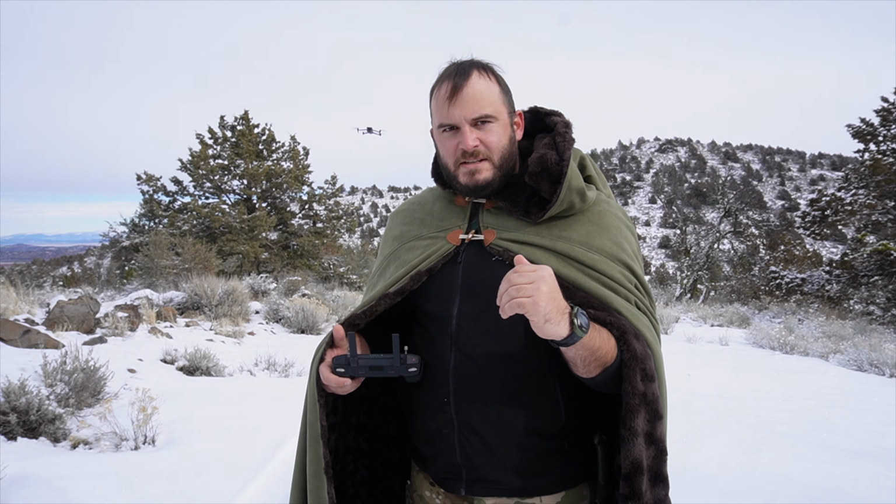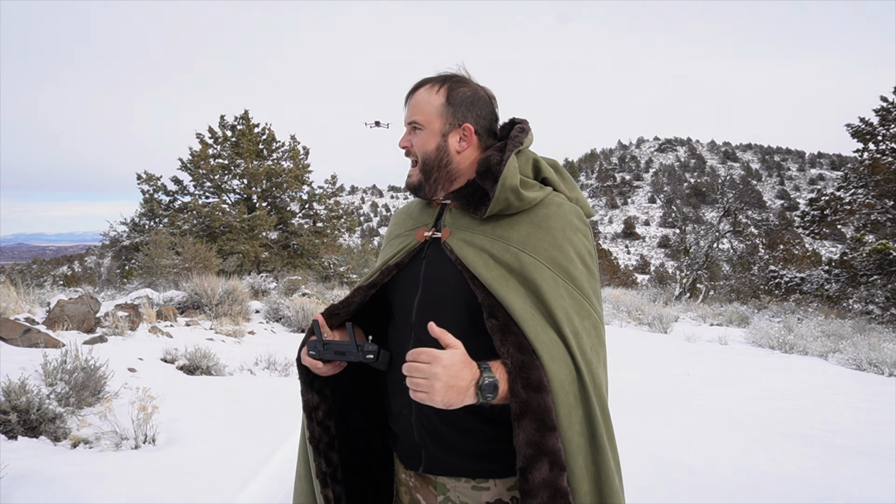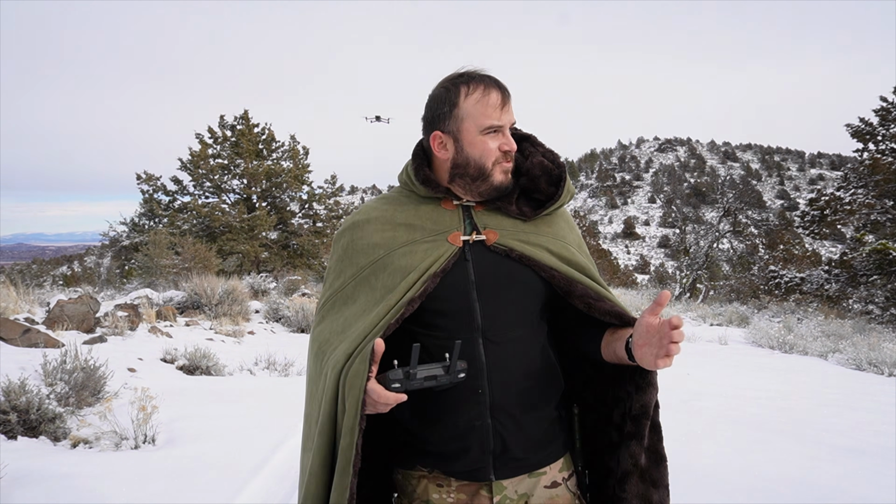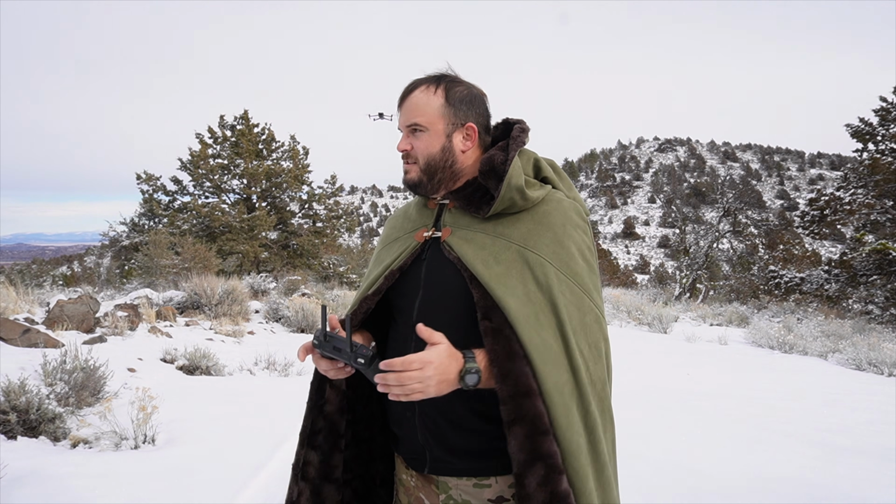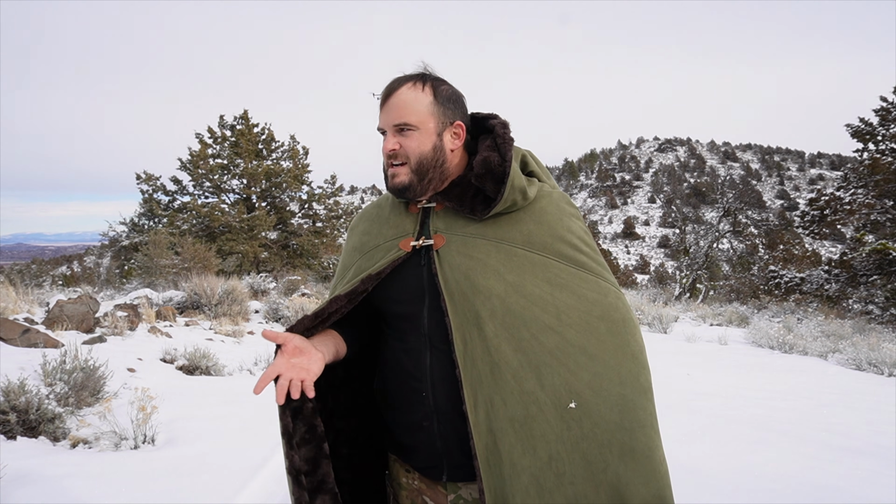For just a little more context, my car said it was about 33 degrees when I was driving up here, and it is very windy, very cold, and my plan is to basically go right up the side of this hill where there's a large amount of brush coverage as well. Basically give a chance for the cloak to blend in a little bit more, because if I'm out here on a snowy road, yeah, you're gonna find me.